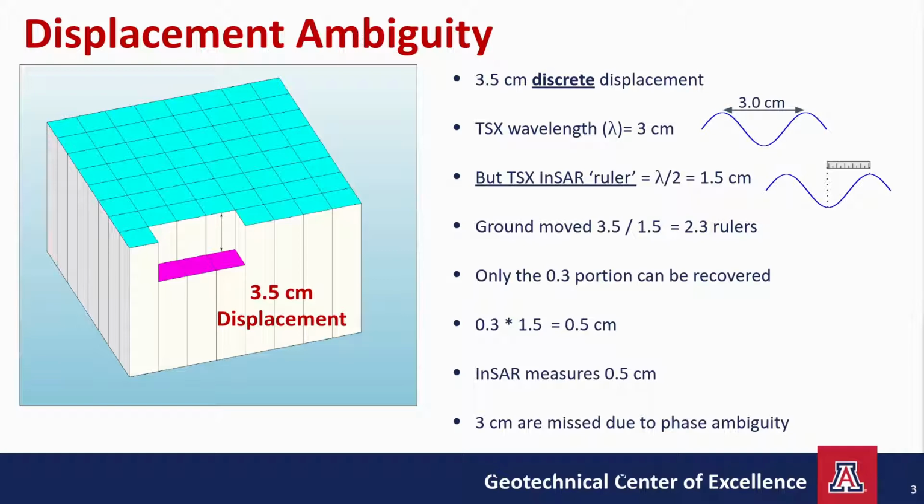Let's talk in terms of TerraSAR-X data in this example. The TerraSAR-X wavelength, or lambda, is 3 centimeters. But recall that our measuring stick is lambda over 2 to account for the fact that the signal travels to the Earth and back again. So the ground moving by 3.5 centimeters is like saying it moved 2.3 rulers worth, because 3.5 centimeters divided by 1.5 centimeters is 2.3.